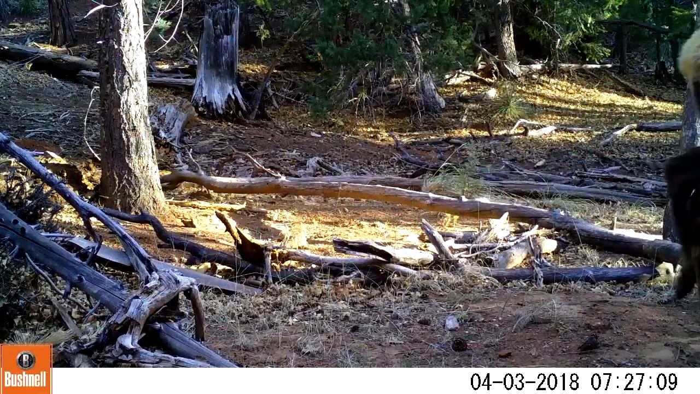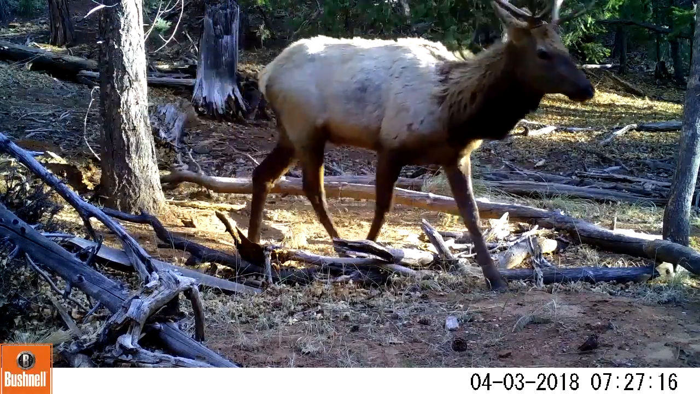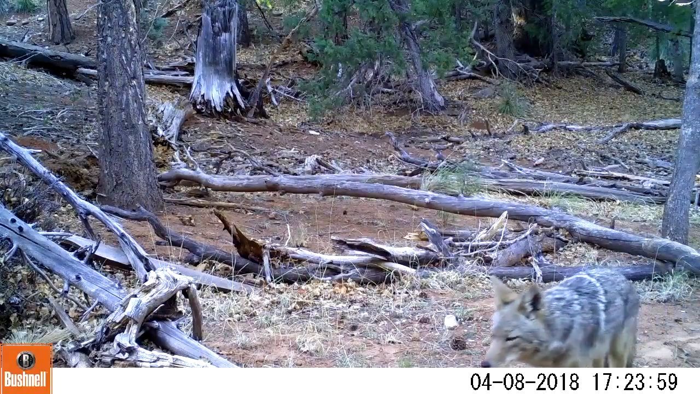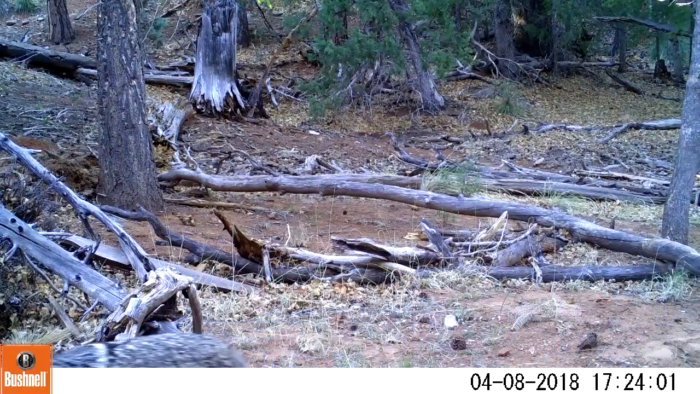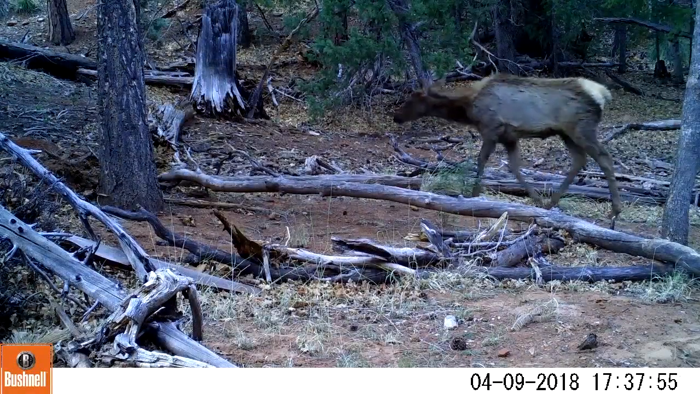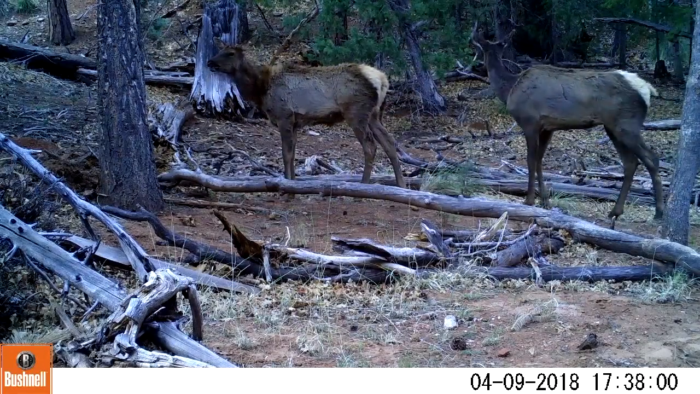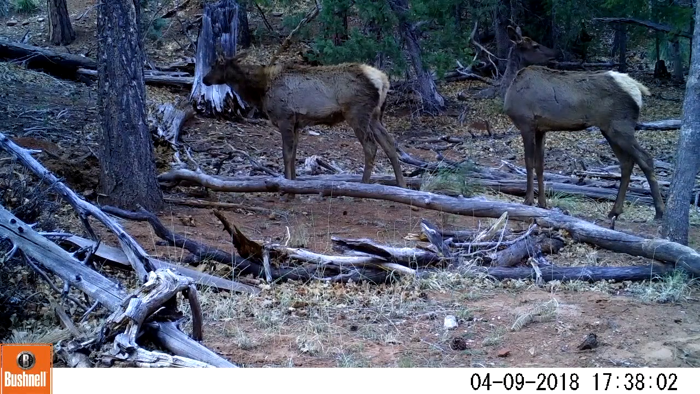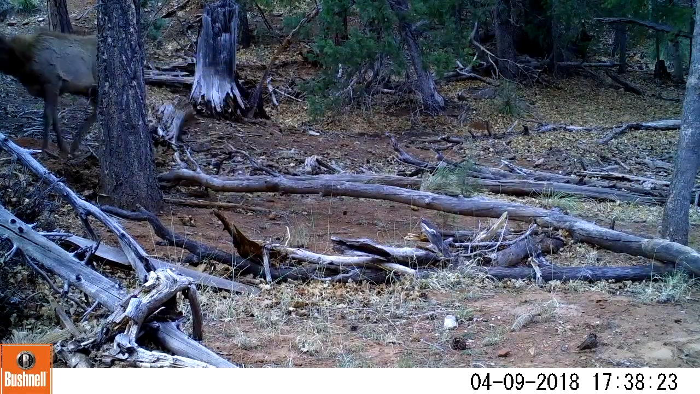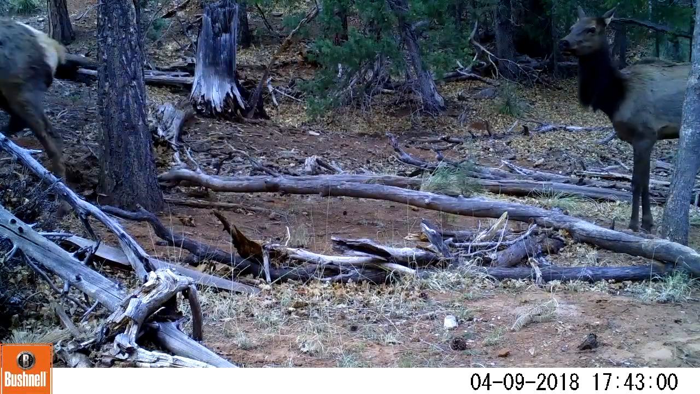And the antlers that we see are mostly 4 point, maybe 5 at the most. Anything about 5 point or larger have already fallen. But these 4 pointers should be losing theirs within the next couple of weeks, I believe. Here we have a group of cows coming in. Of course, in a few months here, they're going to be giving birth to their new calves.